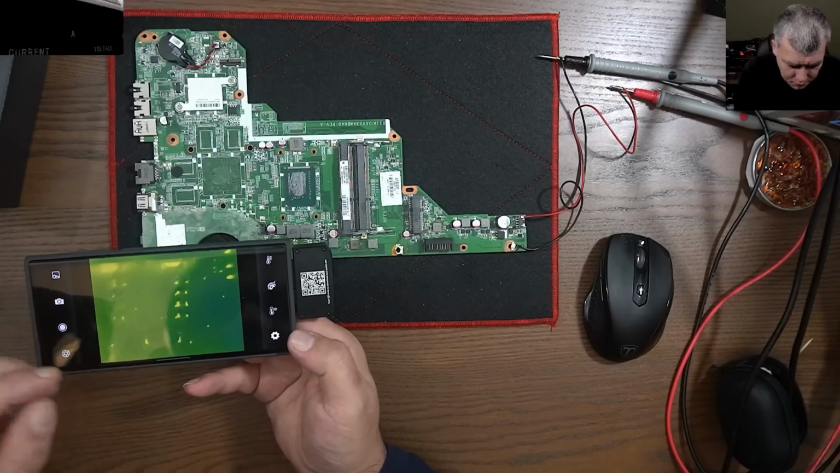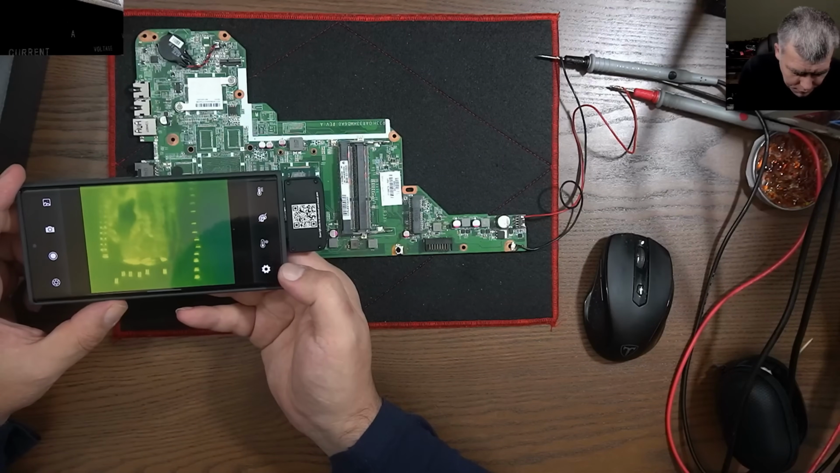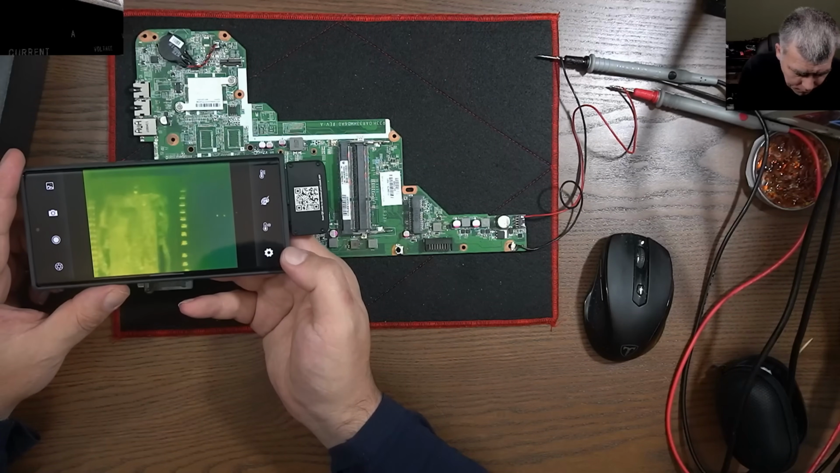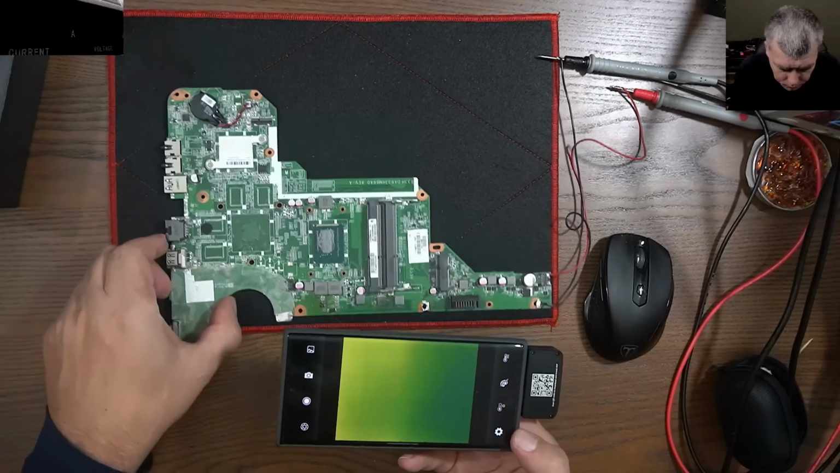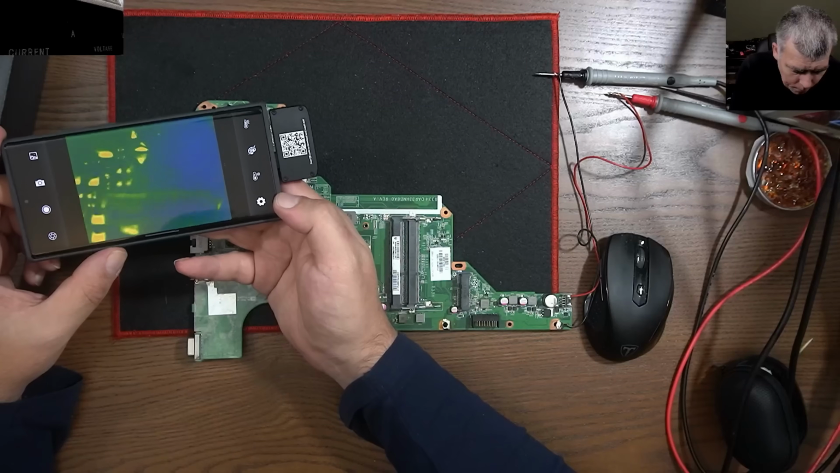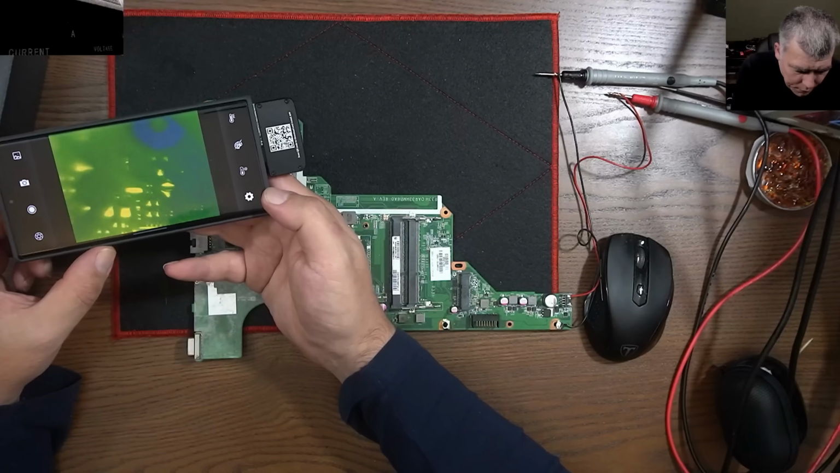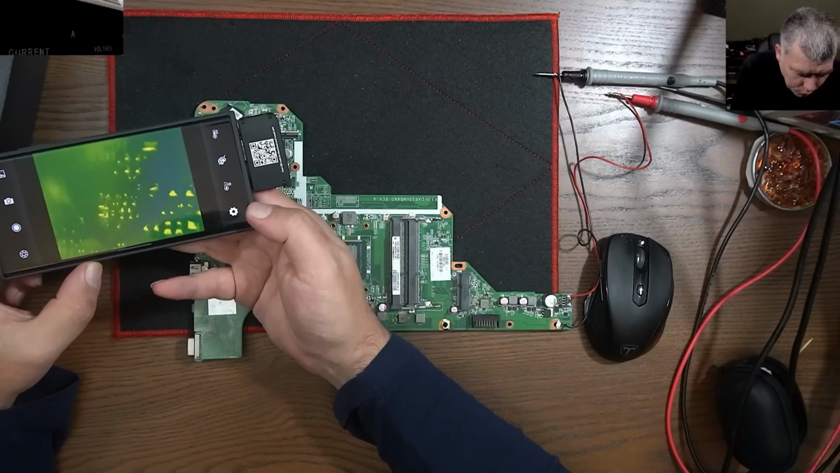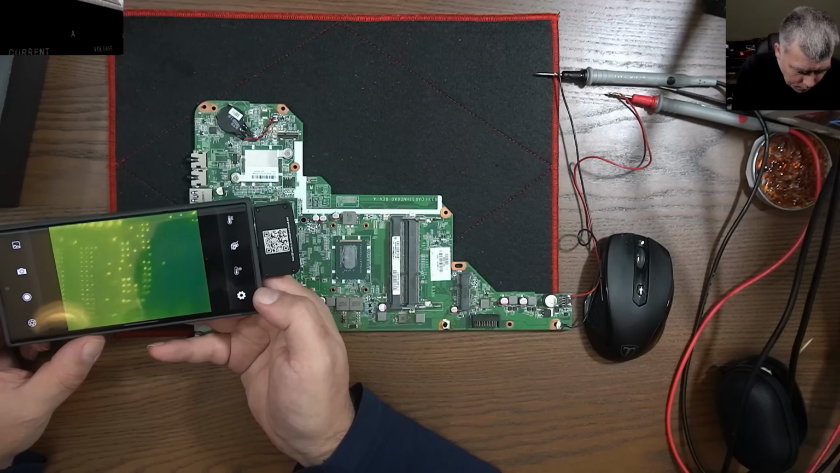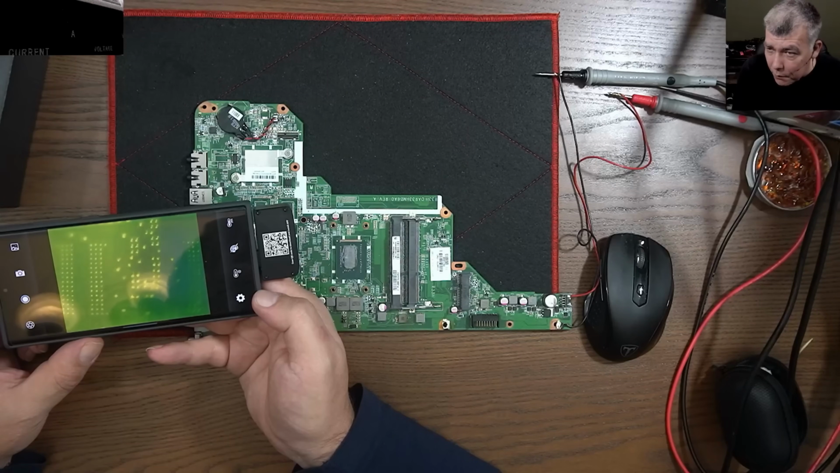You can see the capacitors. You have 2 rows of capacitors here. The processor, you can see the processor, every capacitor from the processor. What can we see more? You can see every pin from whatever you are looking for. So that's how the board, the solders look. I mean, I can see every pin.